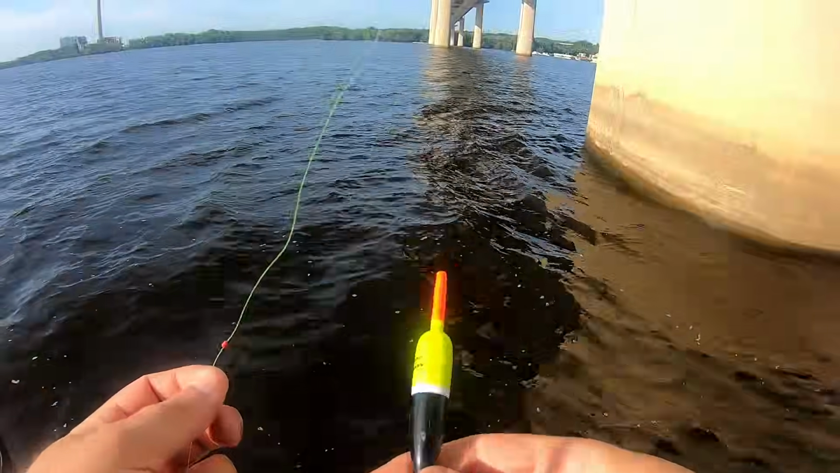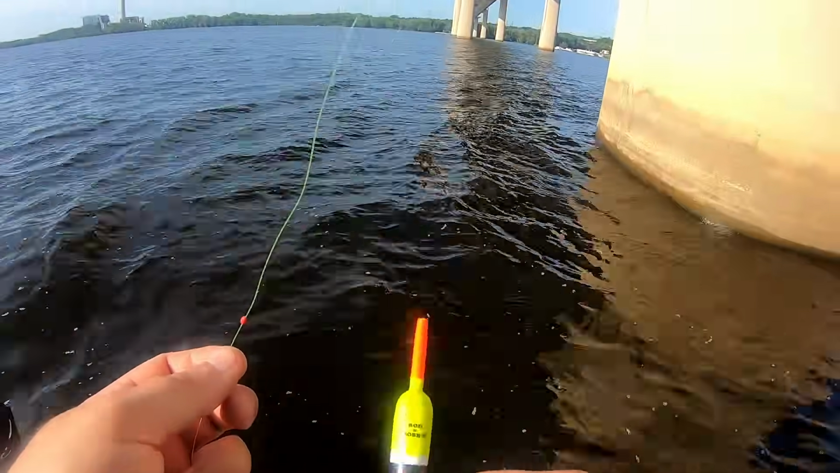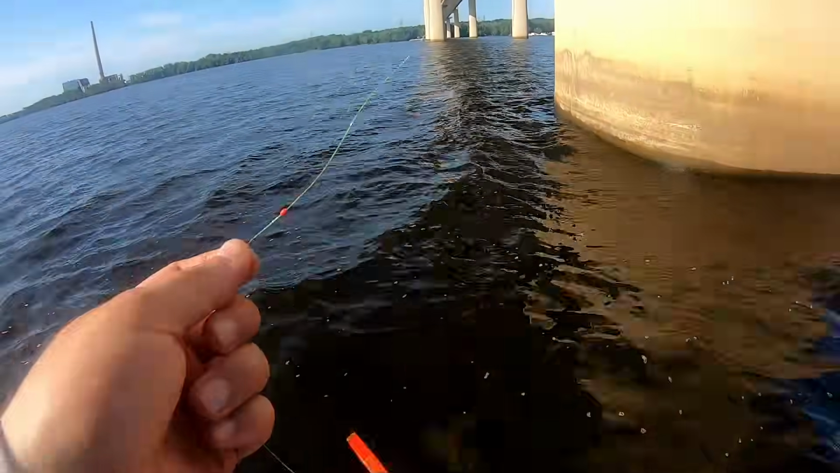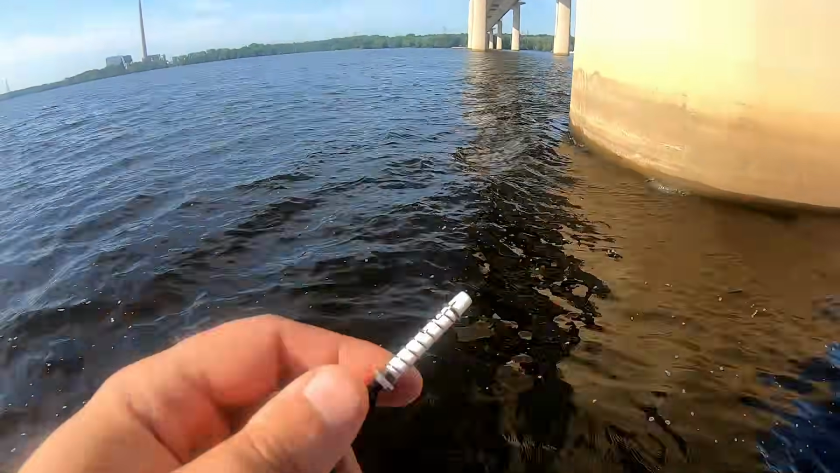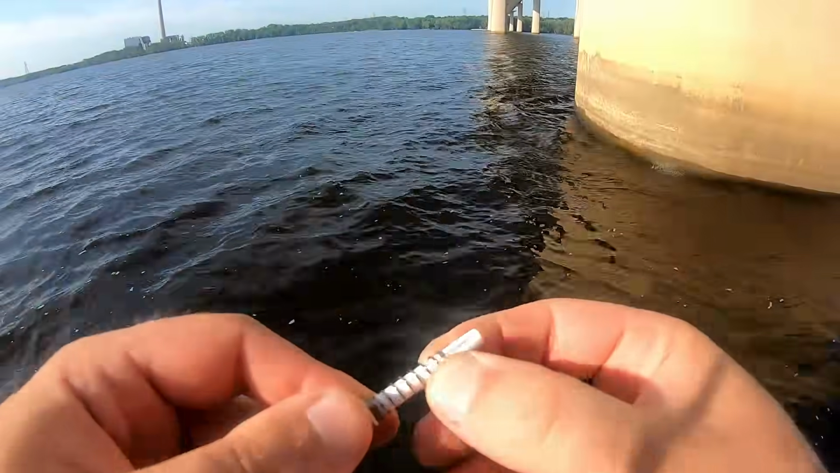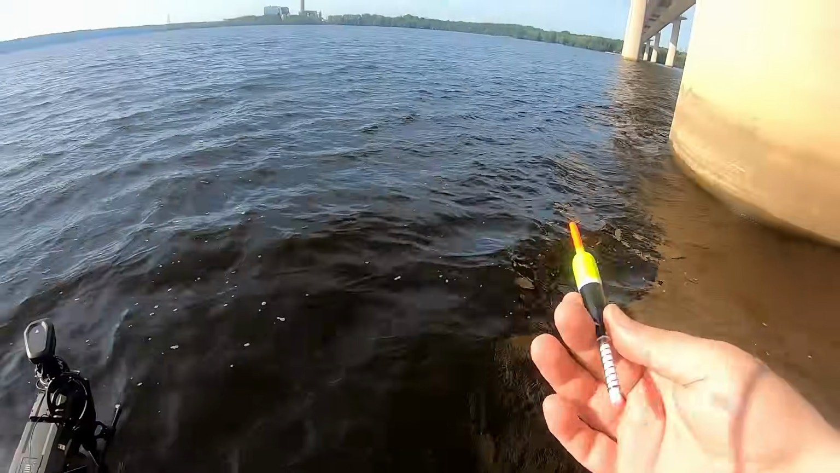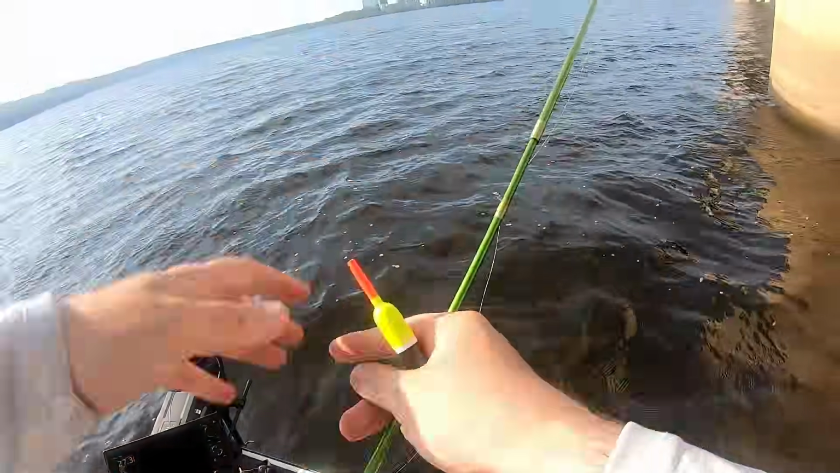So now we found some fish, let's see if we can put a few in the boat. Yeah, you guessed it. If you guessed slip bobber, that's what we're going with today. And just threw on a little red bobber stop. And then these slip bobbers, I know people say it's a spring style, it's going to lock in. Nope, it's got two little notches here. I'll explain that in a second. One is a fixed bobber position, the other is a slip.